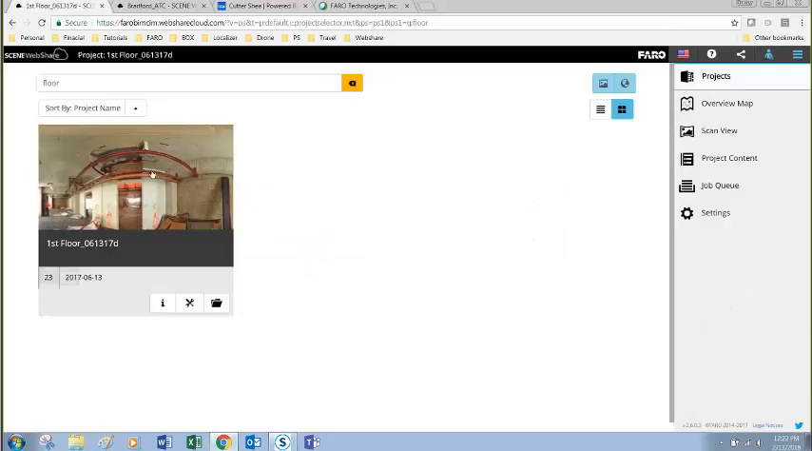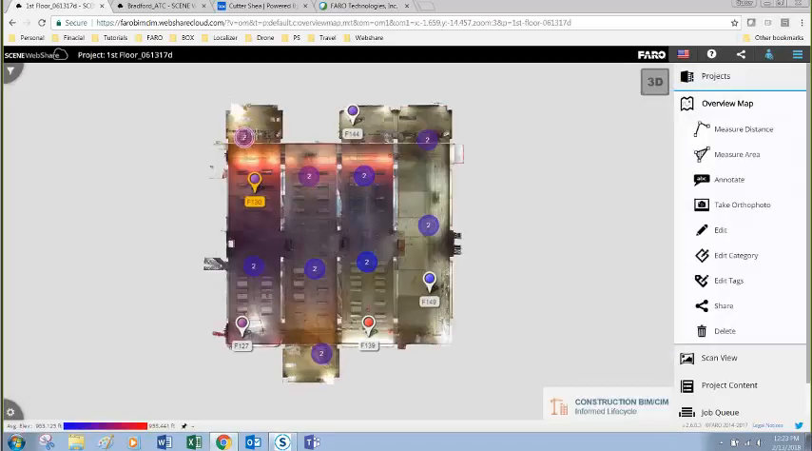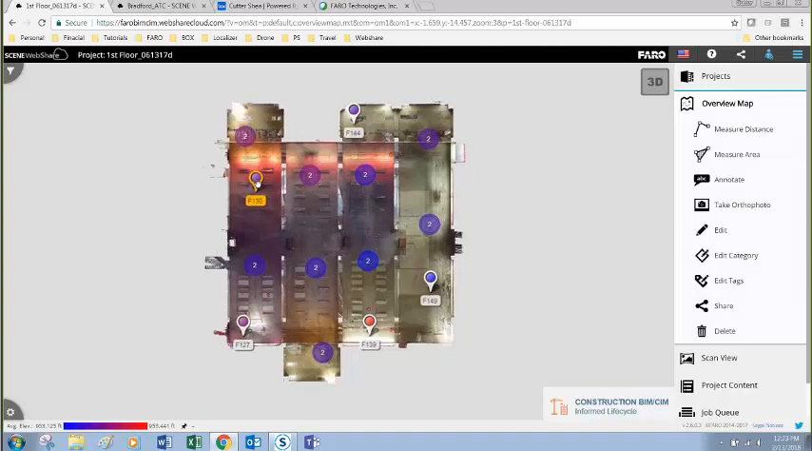And my second example here is a project called First Floor, and it's a little more appropriate for the construction example. Again, it starts you off from a top-down view, and we can see this is a few dozen scans of a floor of a building. I'm going to jump now to scan F130.